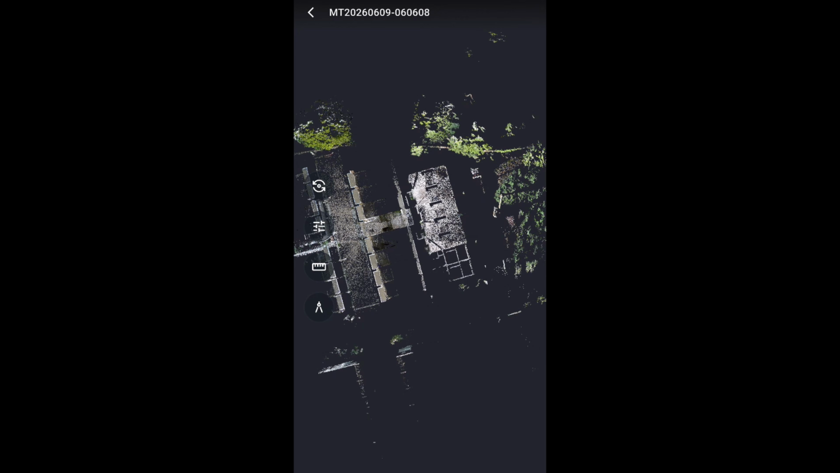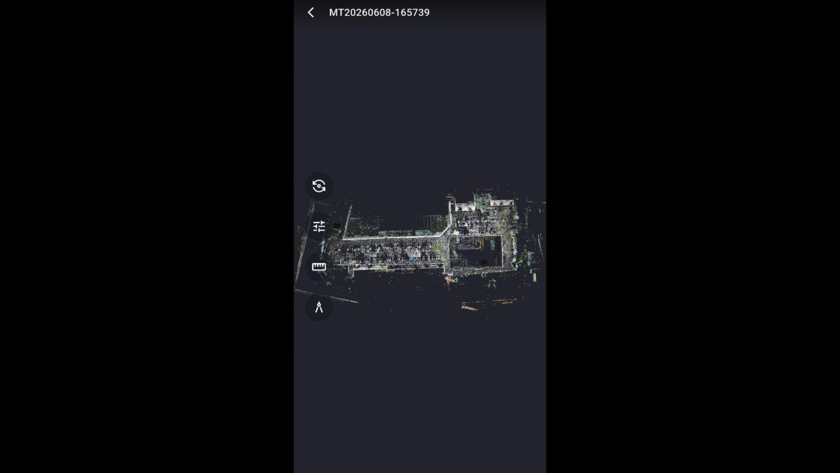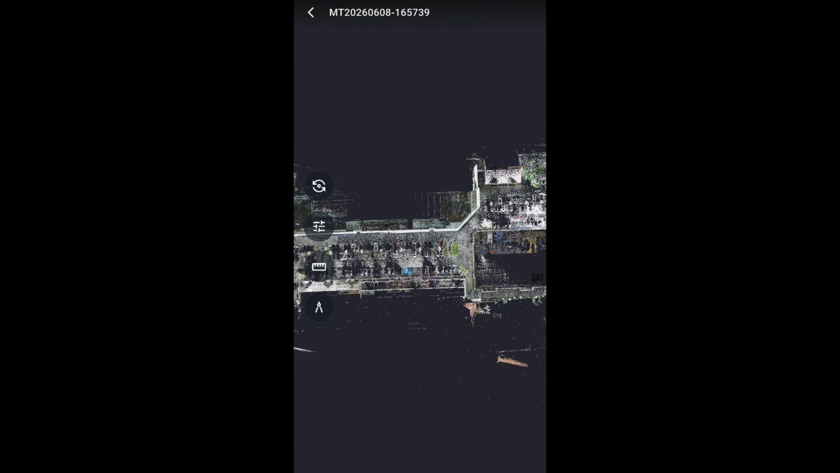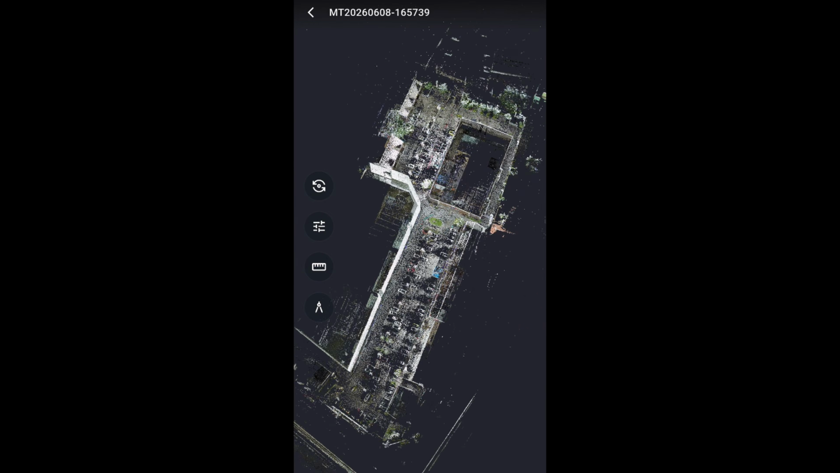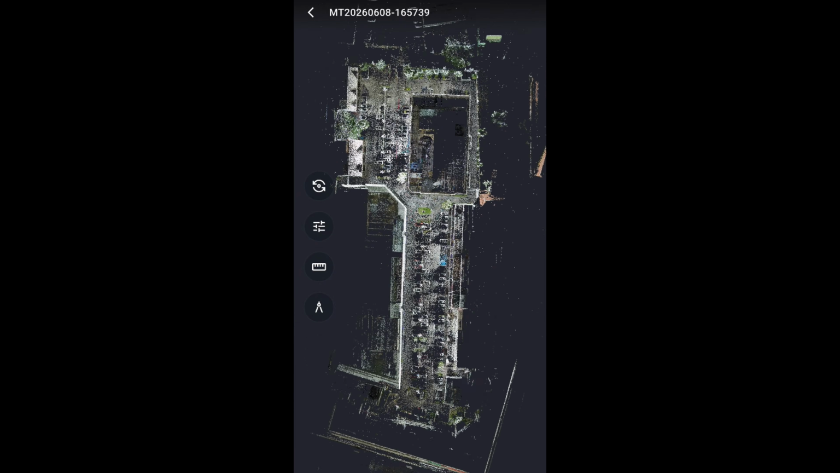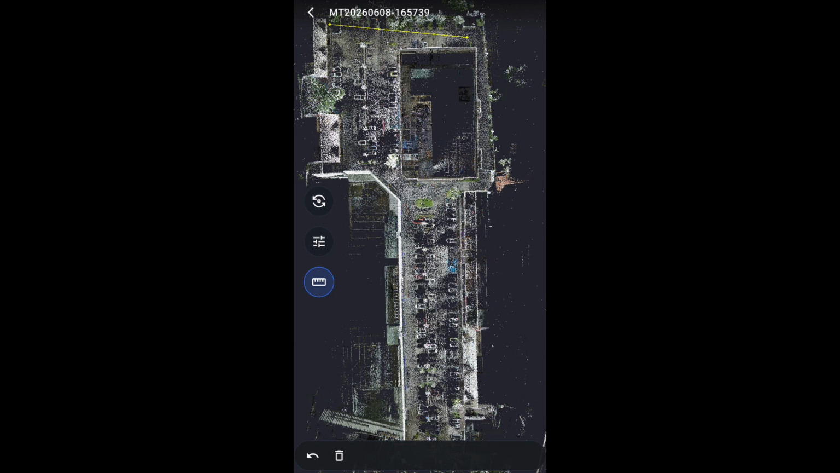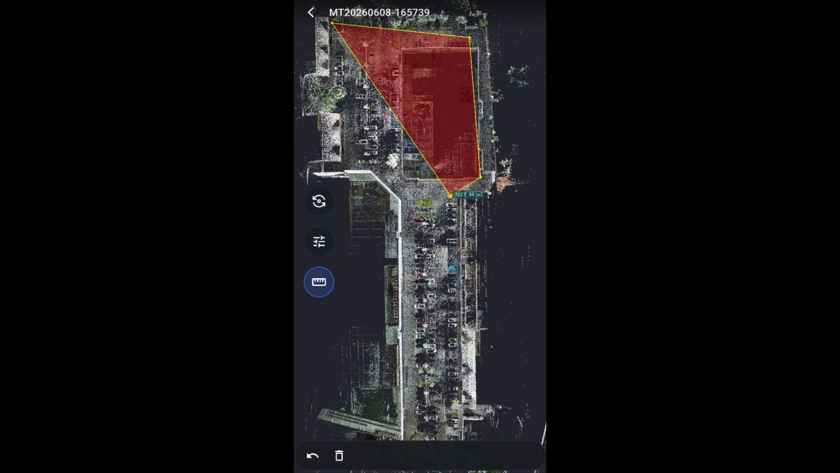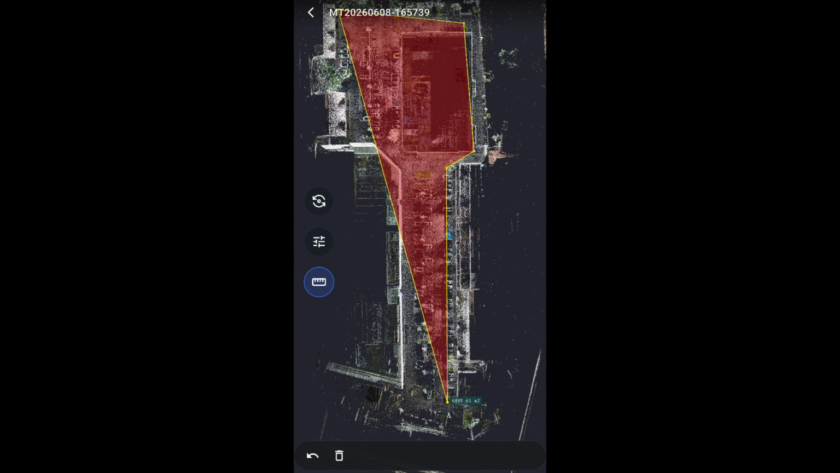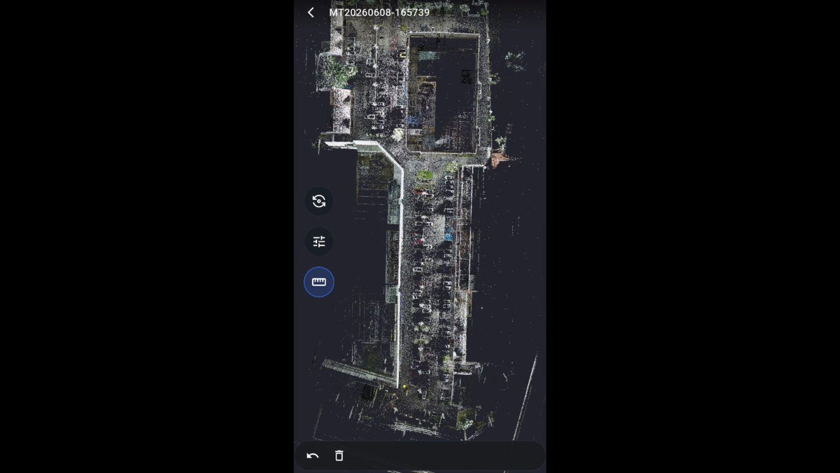The Pocket 2 mobile app includes several features that are very useful and worth mentioning. After each scan is completed, the preview point cloud is saved to the phone storage. You can reopen it later to measure distance and areas. Just tap with your finger and you will get an approximate area. And you can do the same for the distance.